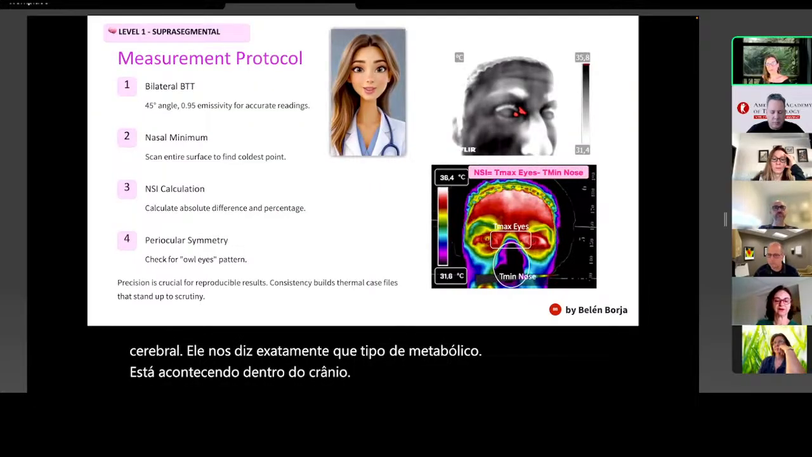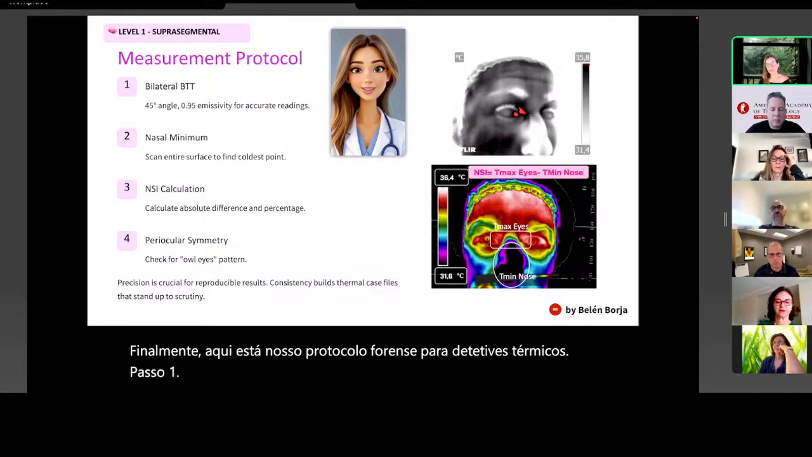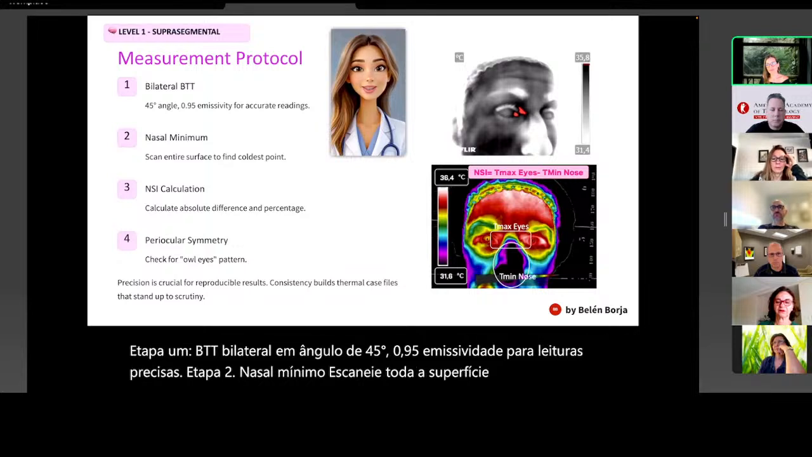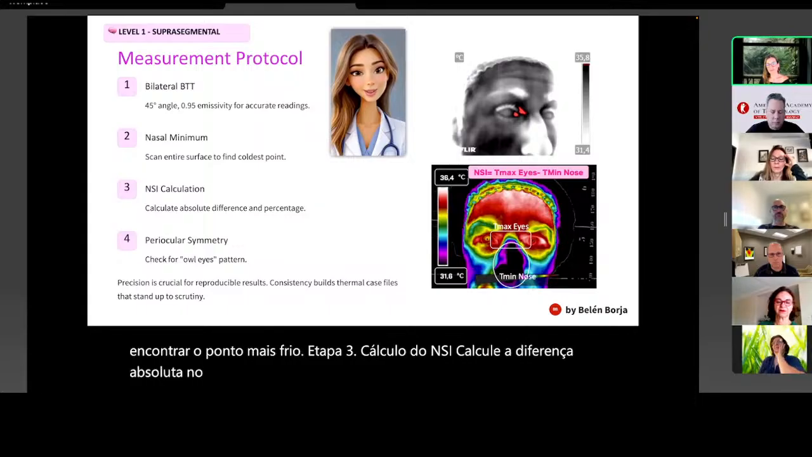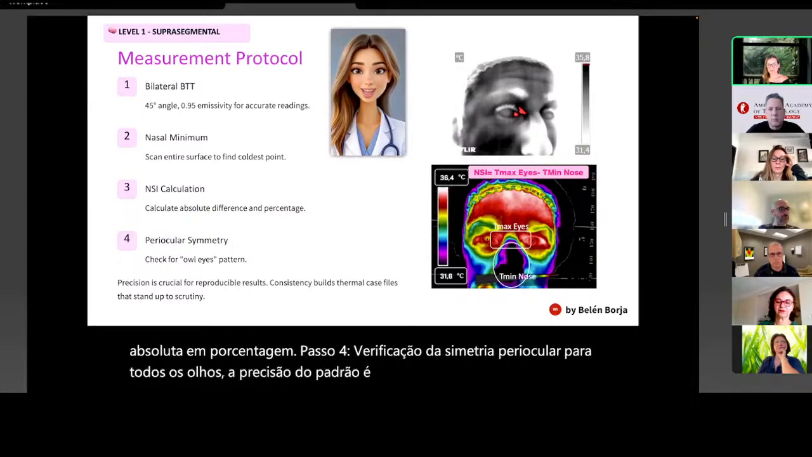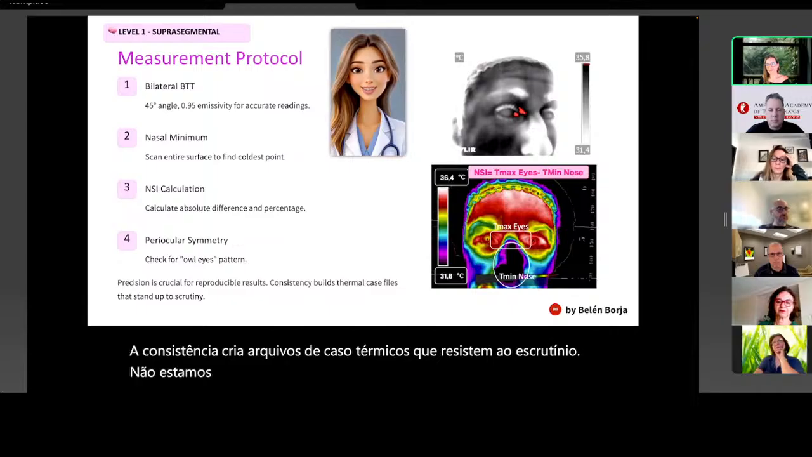Finally, here's our forensic protocol for thermal detectives. Step 1. Bilateral BTT at 45 degrees angle, 0.95 emissivity for accurate readings. Step 2. Nasal minimum, scan entire surface to find coldest point. Step 3. NSI calculation. Calculate absolute difference and percentage. Step 4. Periocular symmetry check for owl eyes pattern. Precision is crucial for reproducible results. Consistency builds thermal case files that stand up to scrutiny. We're not just taking pictures, we're building evidence.